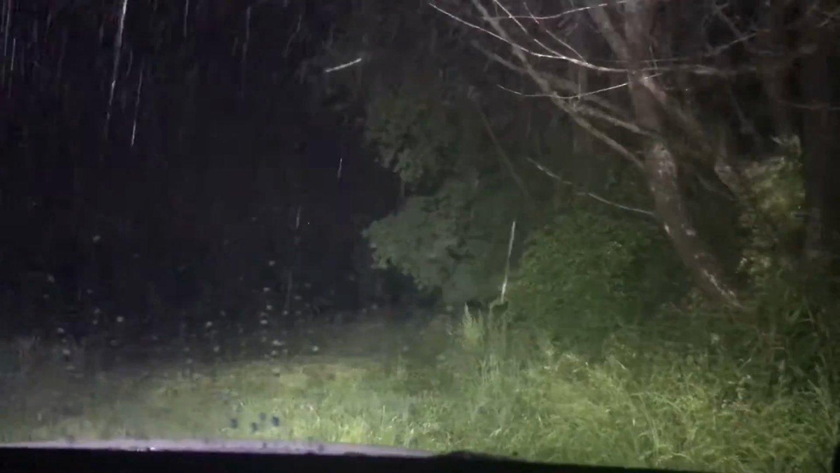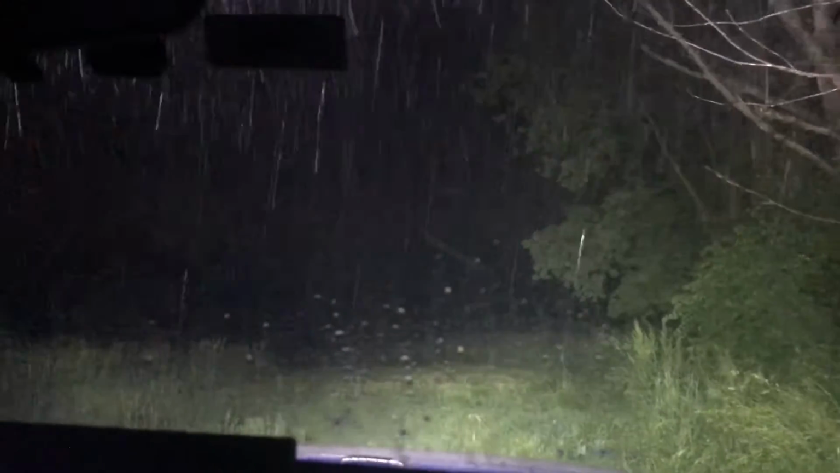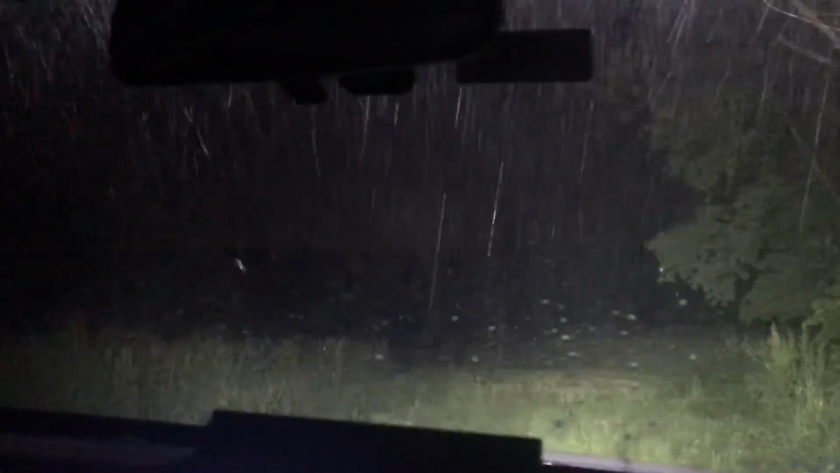Alright, we just made a mad dash for the Jeep. We were on set a total of how many minutes? 10? 7? 7 minutes, seen 3 coyotes. Walked in on the set using the thermal, spotted one out in the field. He immediately went downwind direction of us, but he was out in the field 150 yards to start with.